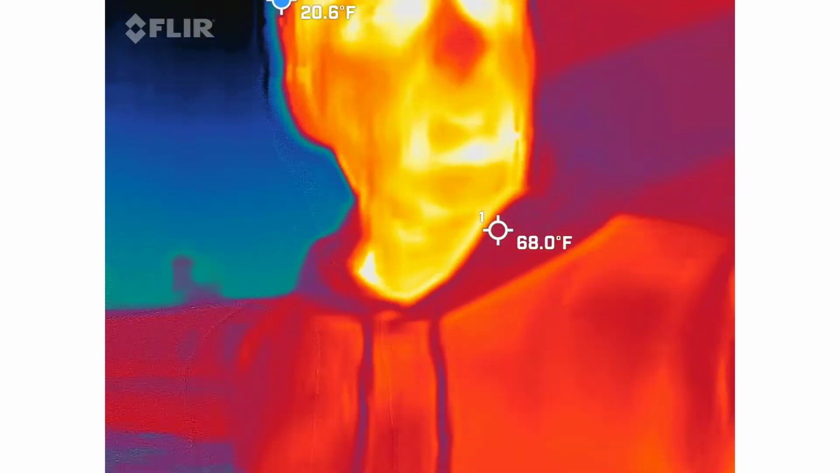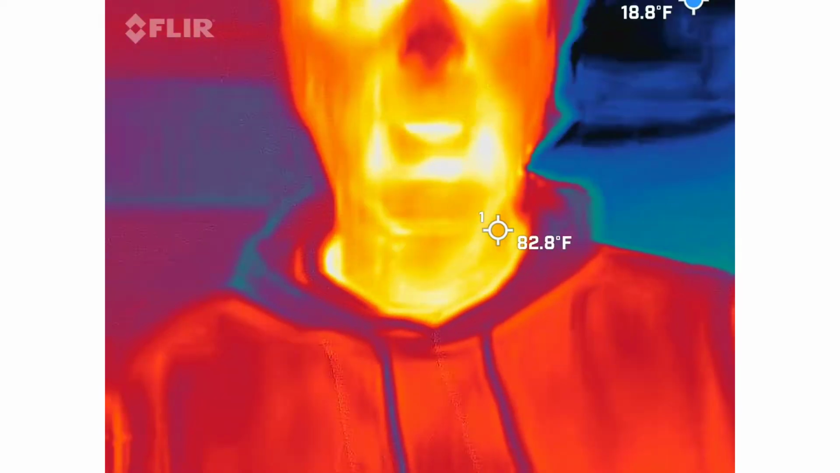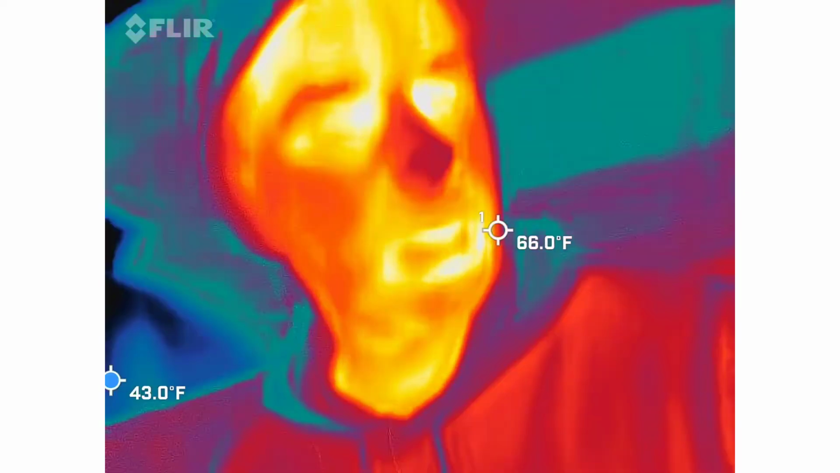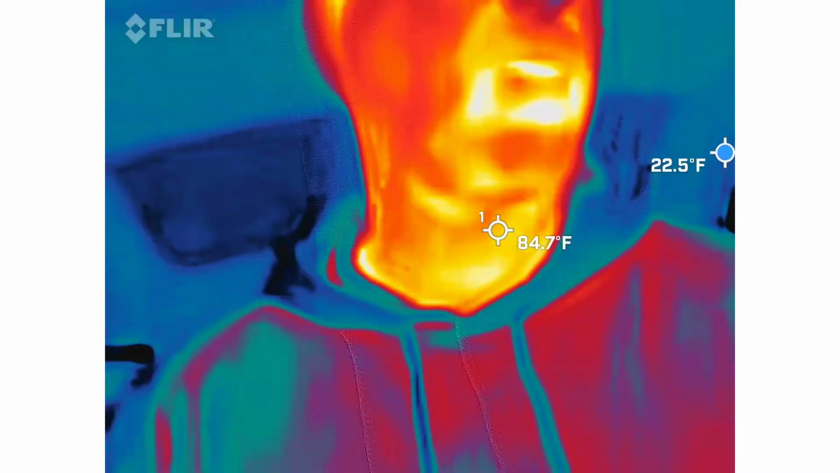Questions and so forth and so on. First thing we're going to be using is thermal imaging. So you should be able to see me in here, right? Red, orange, and yellow guy. So this is going to work again. So there's only one gentleman here. I'm the hottest thing in the video right now. So yeah, it does work.